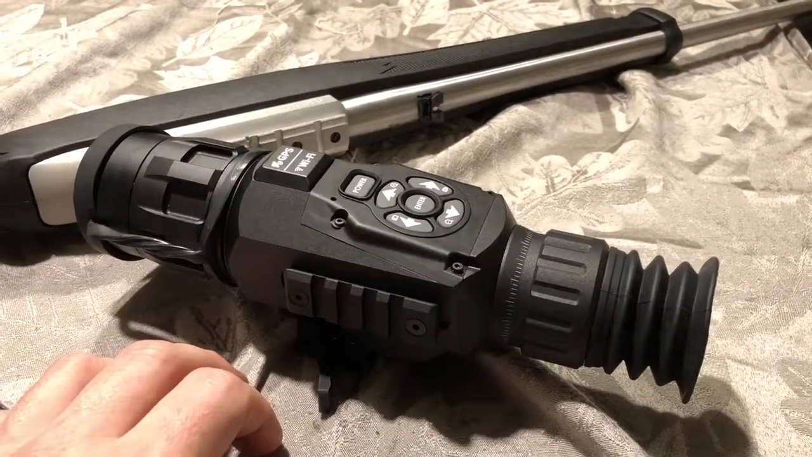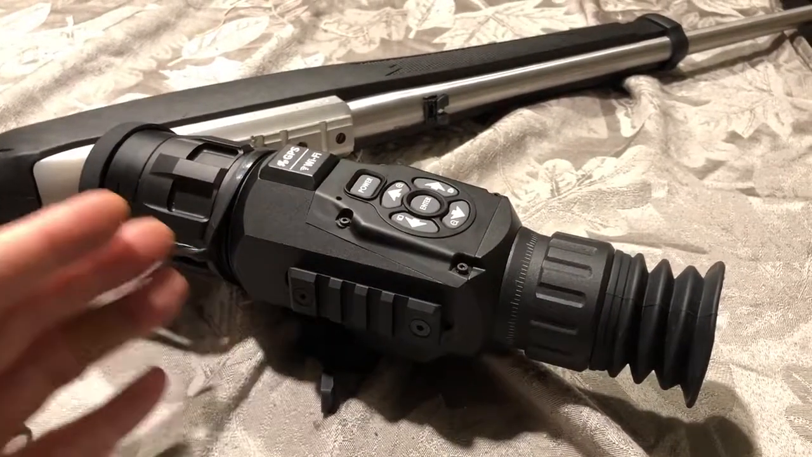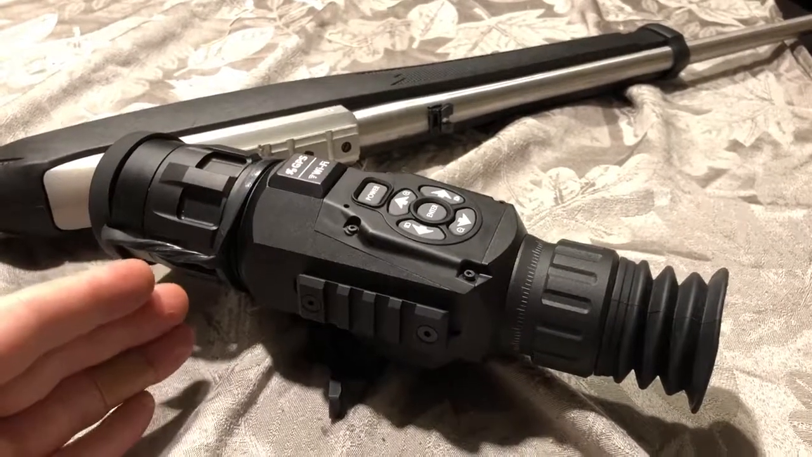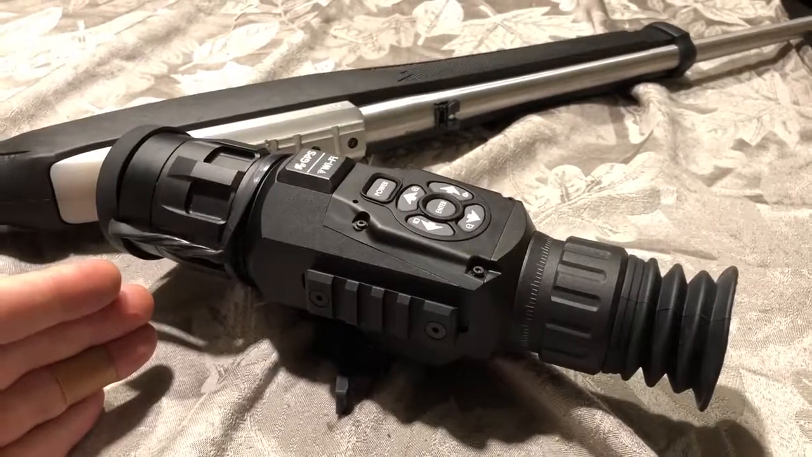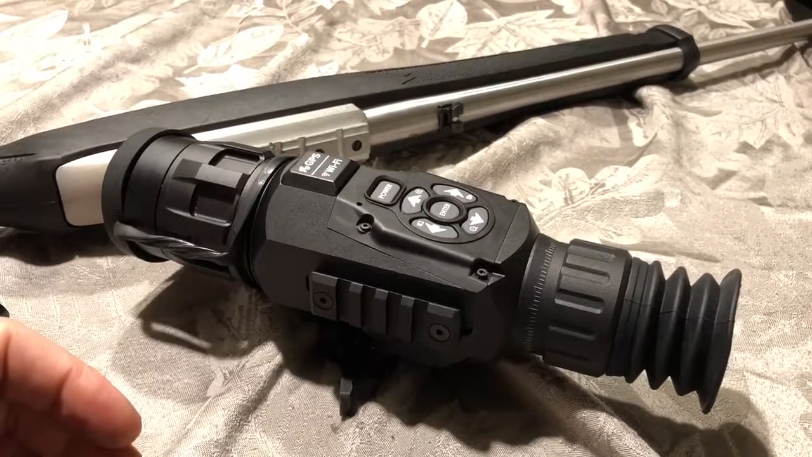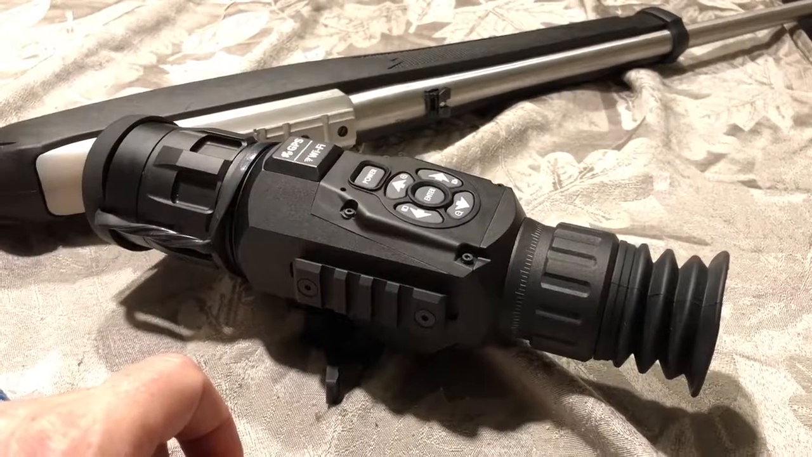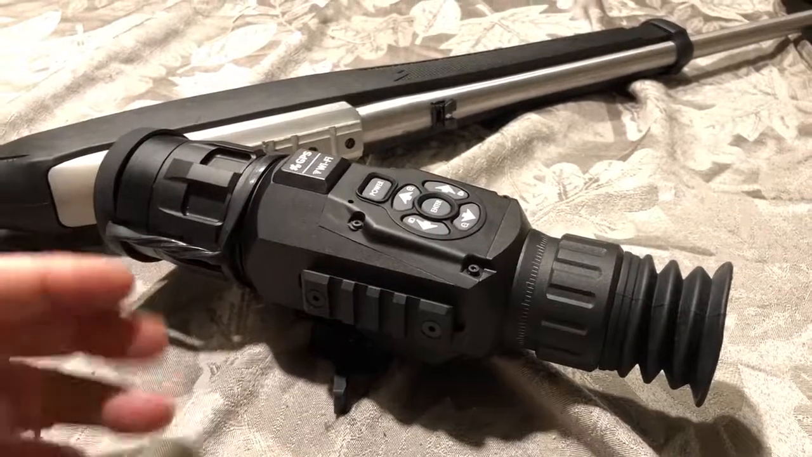I find the best definition. So just identifying what's out there, you find a nice dark blue with very, very bright yellow or red colors that tell you that's their heat signature. What is that? It helps you identify where the target is. And then you can pretty quickly through the menu system switch into the hot black or hot white to actually take the shot. So very happy with it.